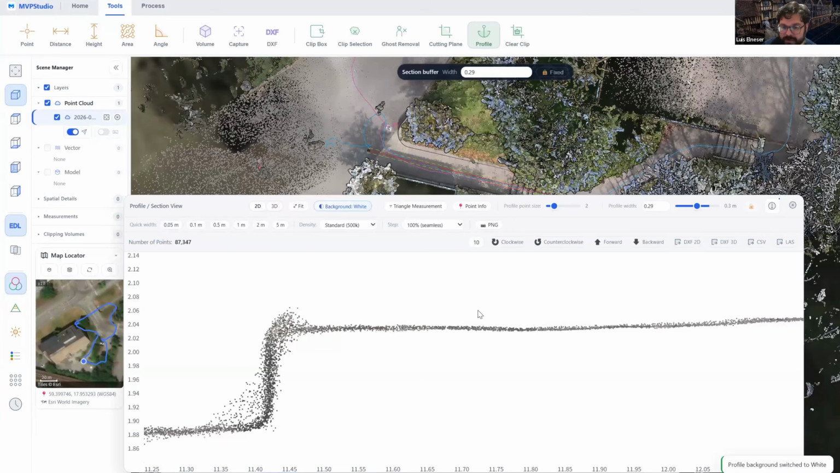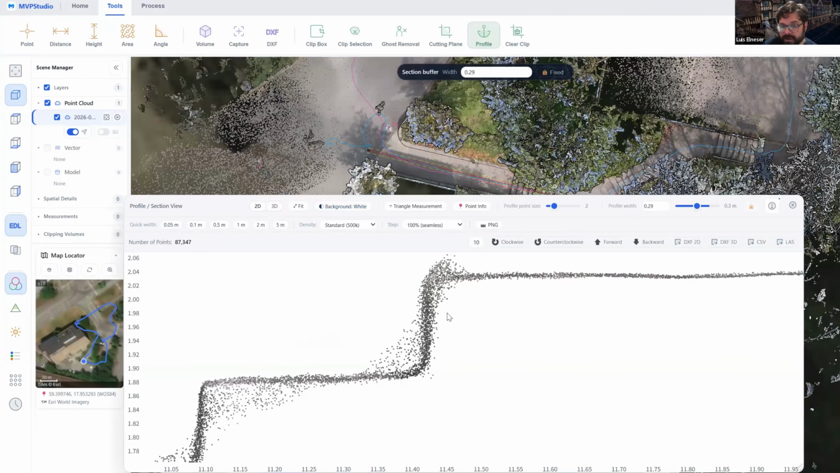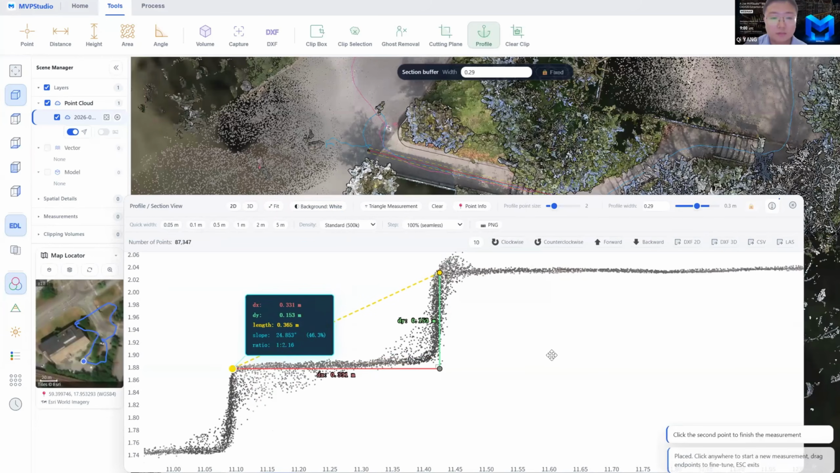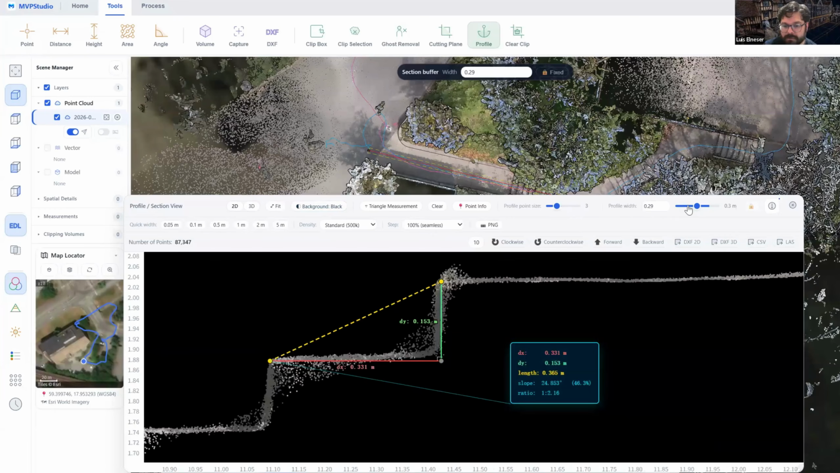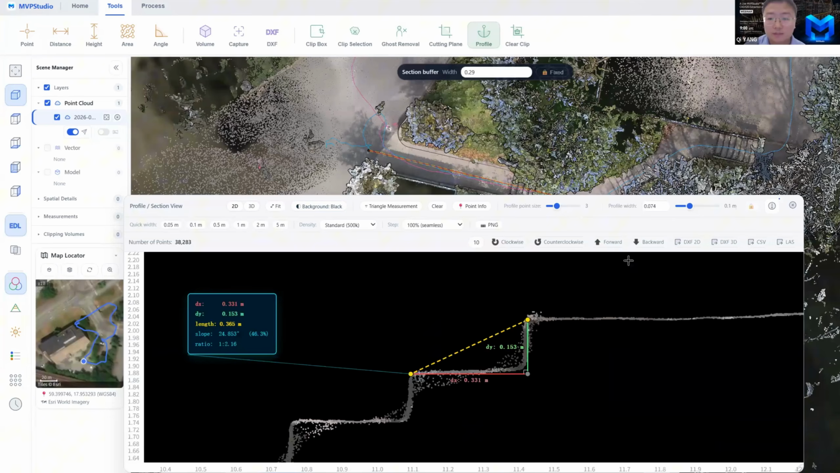There's another question here. If the file is coming in from another brand, does the AI line tracing still work well? Yes. It basically depends on the quality of the point cloud, but it can work on any point cloud. Yeah, we have a very good profile function here, as I showed.